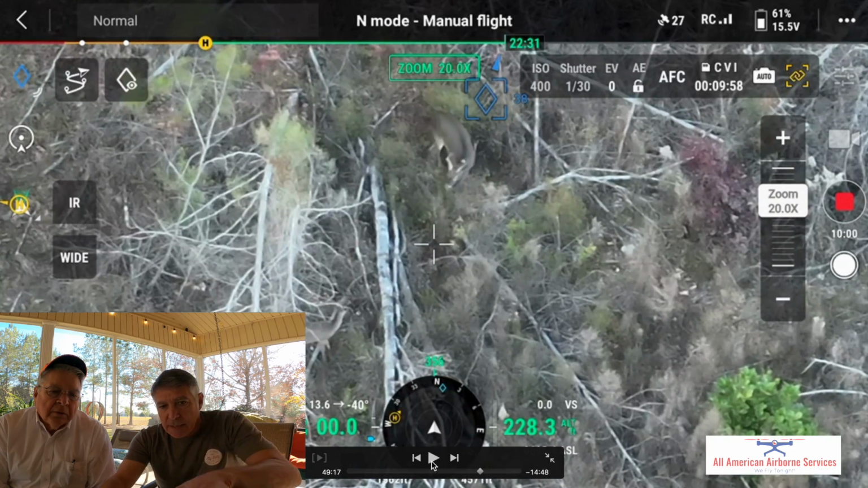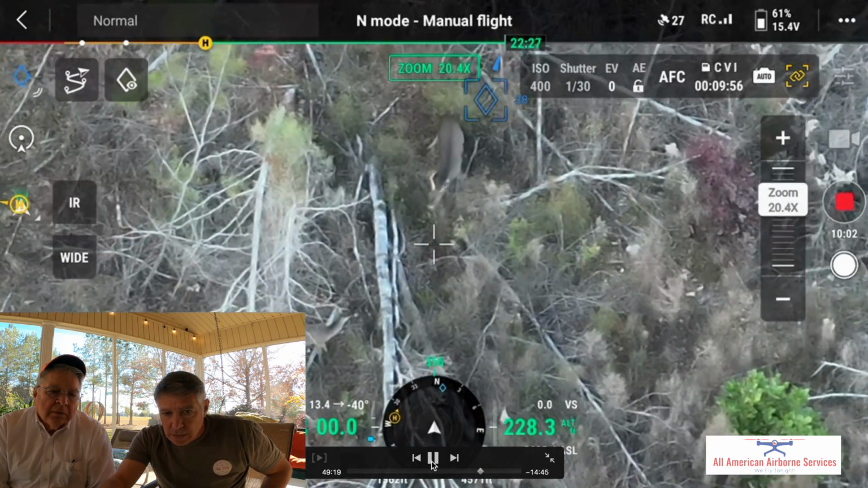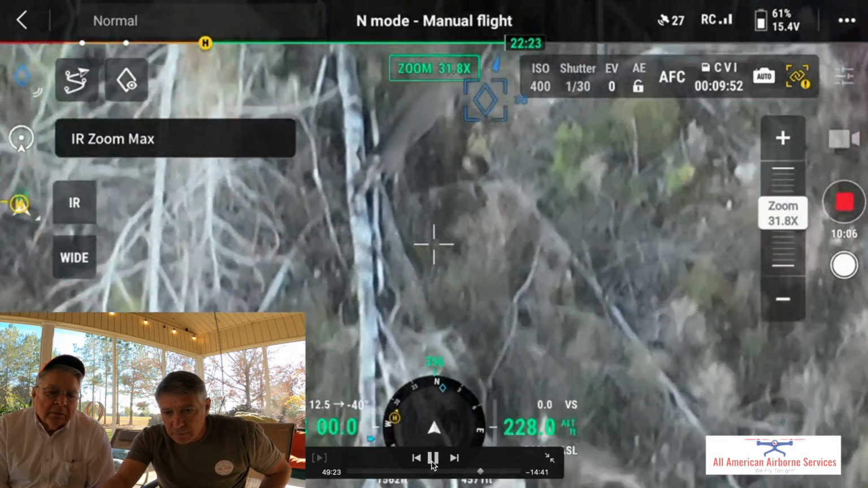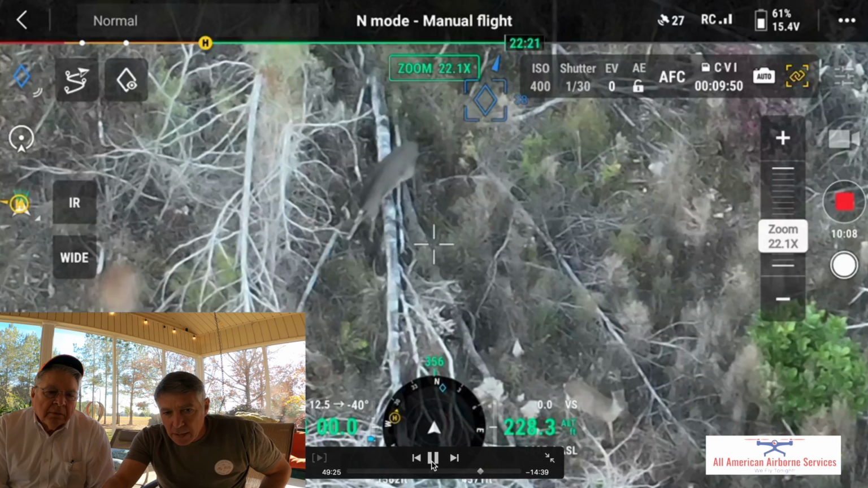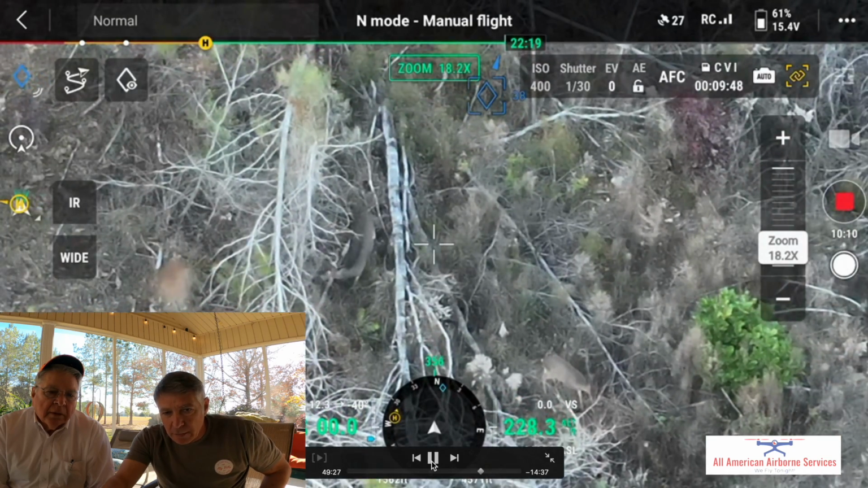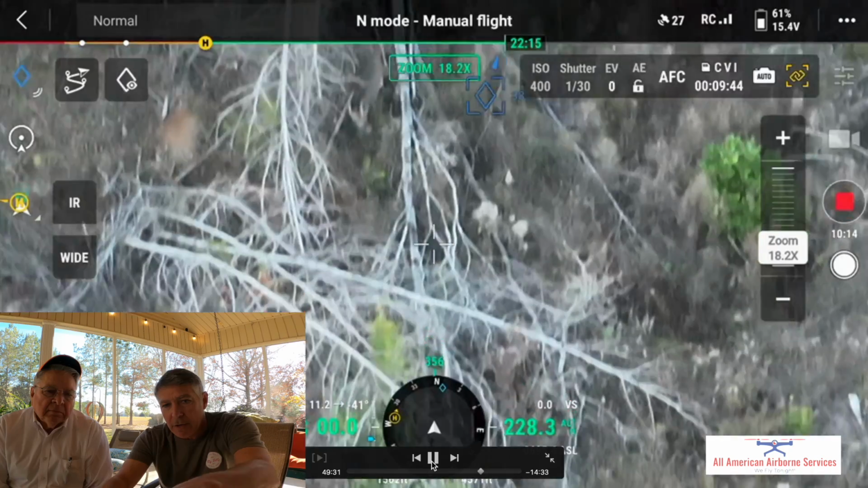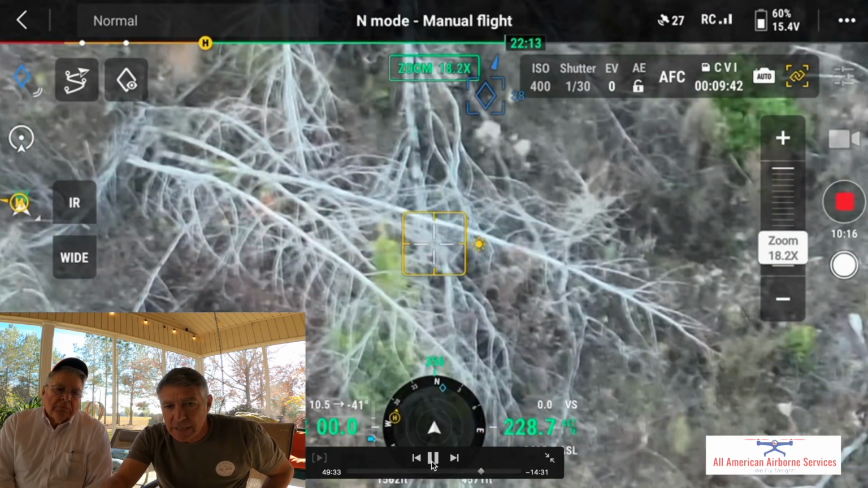You can see he's gotten up close to her. Yeah. And now he's gonna. This is one of the mature does, and he ended up just running her off. And you know he's interested in that smell. Yeah. That's what he noticed. He doesn't go immediately for her. He seems like he's confused.